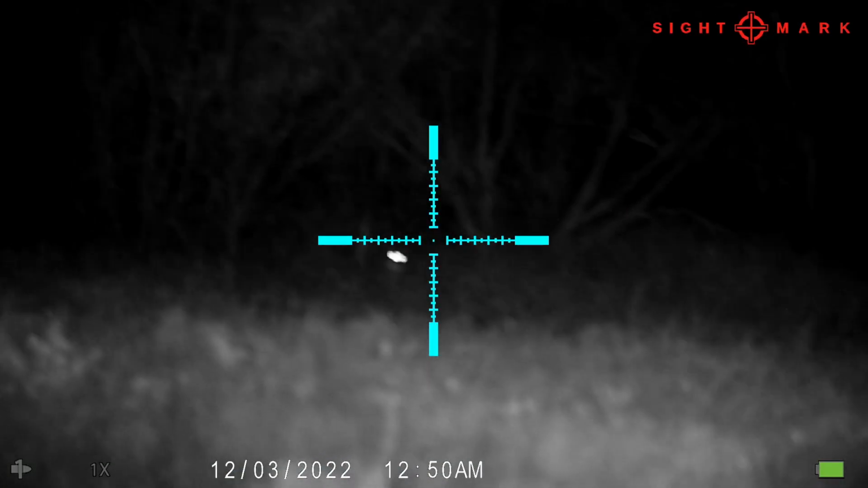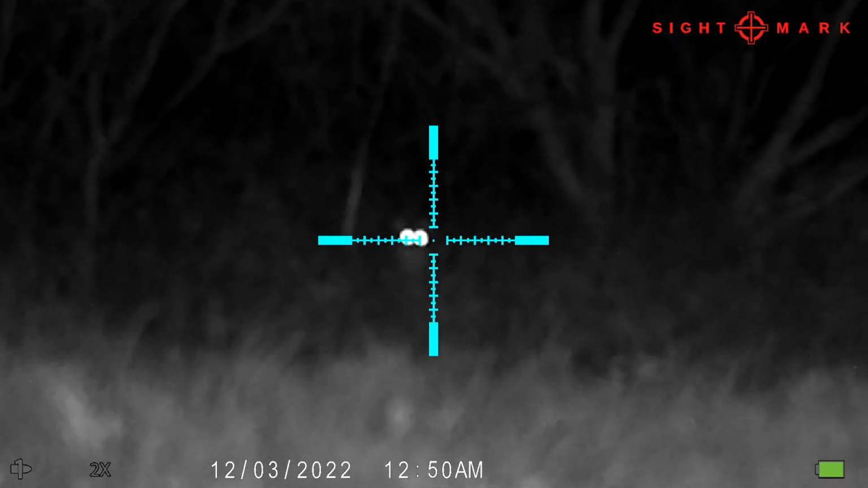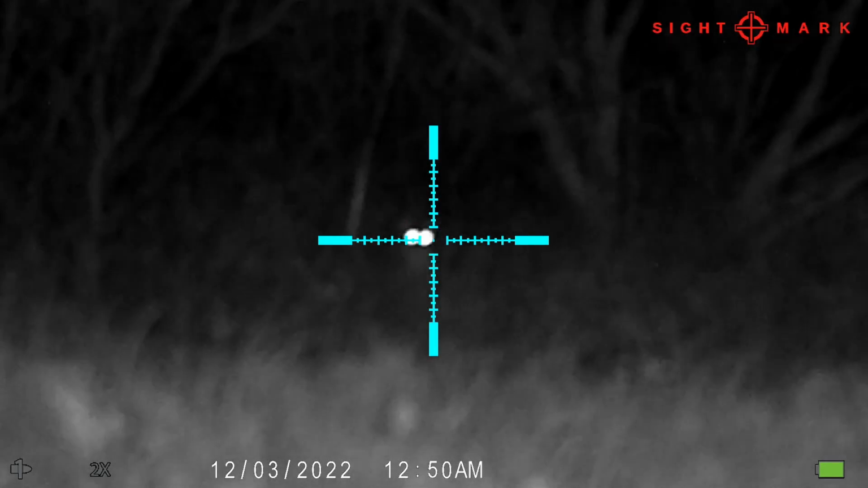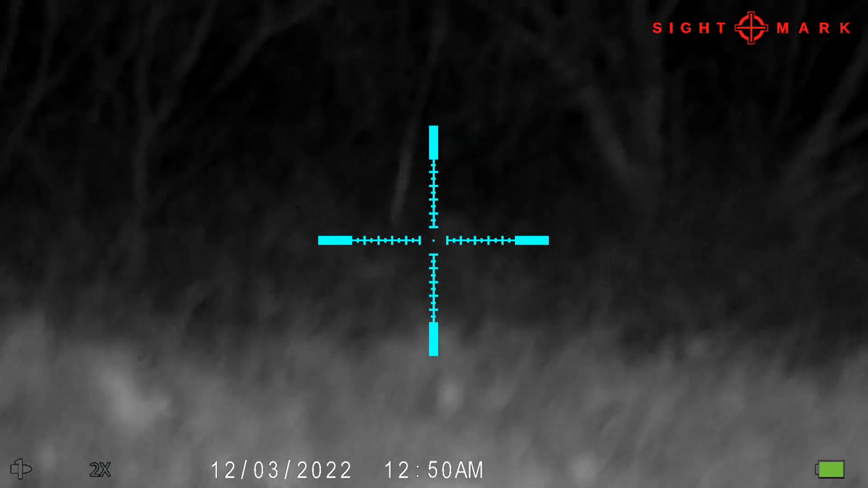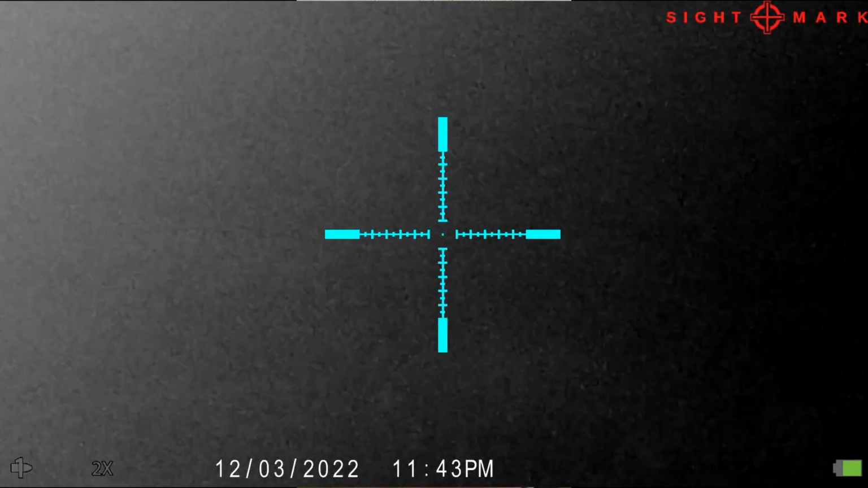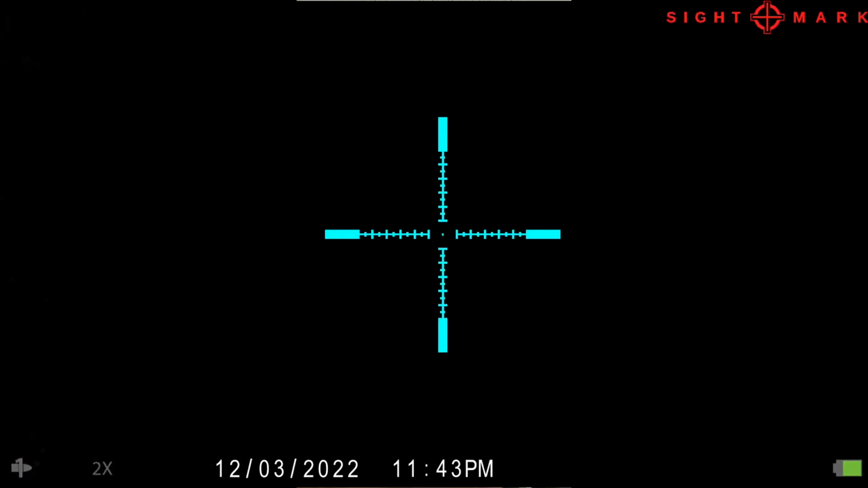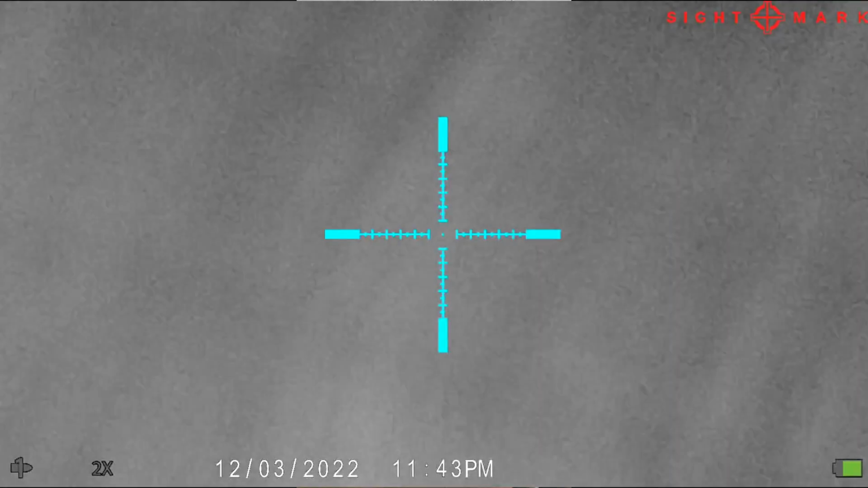So we finally had one come in at about 115 to 120 yards, and as you can tell, I'm having a hard time getting it to focus. Ultimately it ended up being the batteries on the IR scope were going dead, and as you can tell, it just kept steadily getting worse. So Logan just took a shot at the coyote there, and I'm trying to get the acquisition back on him because I kind of lost my spot. I wasn't ready for that shot to go off.